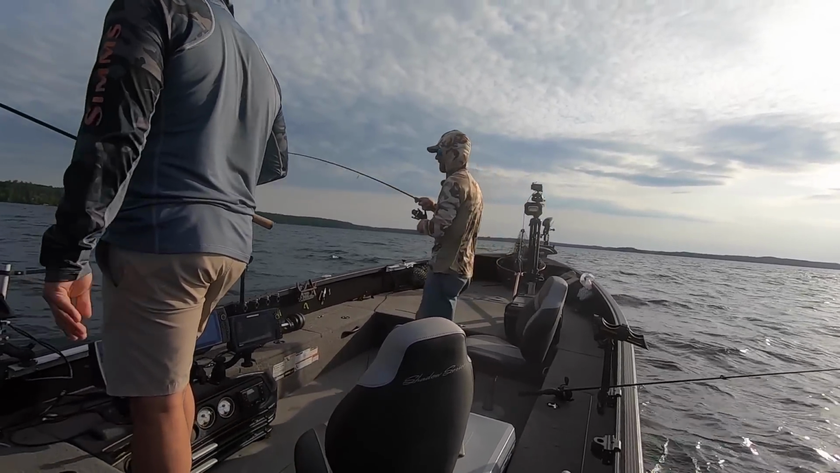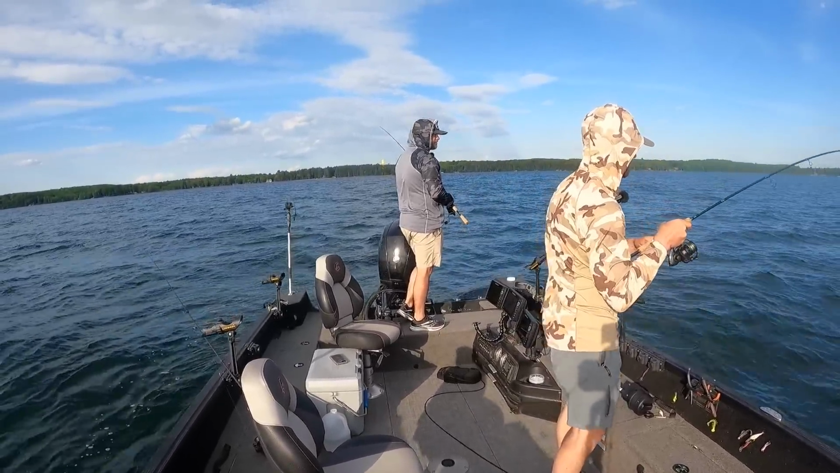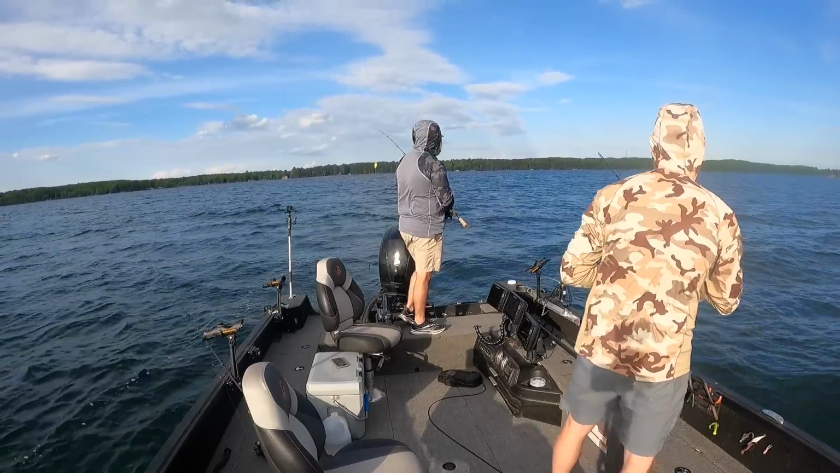Didn't even get it. Now we got it on the front one. All right, was just doing a little talking about the kind of baits we're using. I think we got a nice walleye here. Oh yeah, another nice walleye.